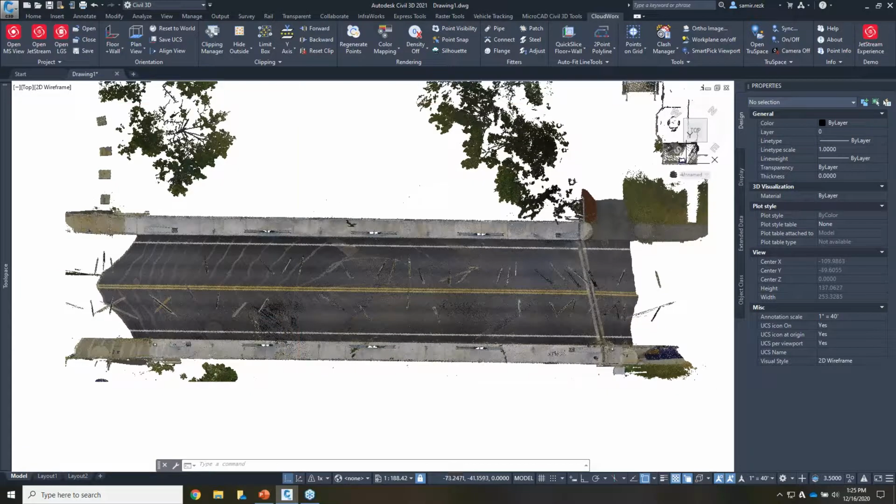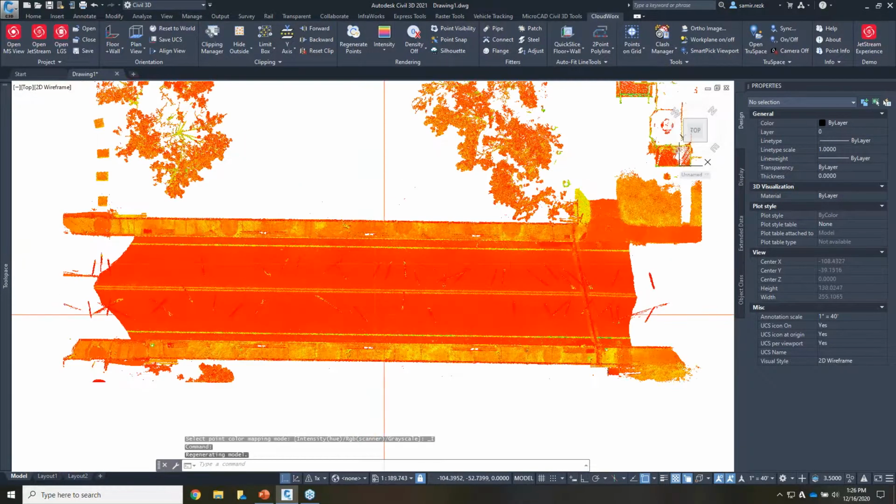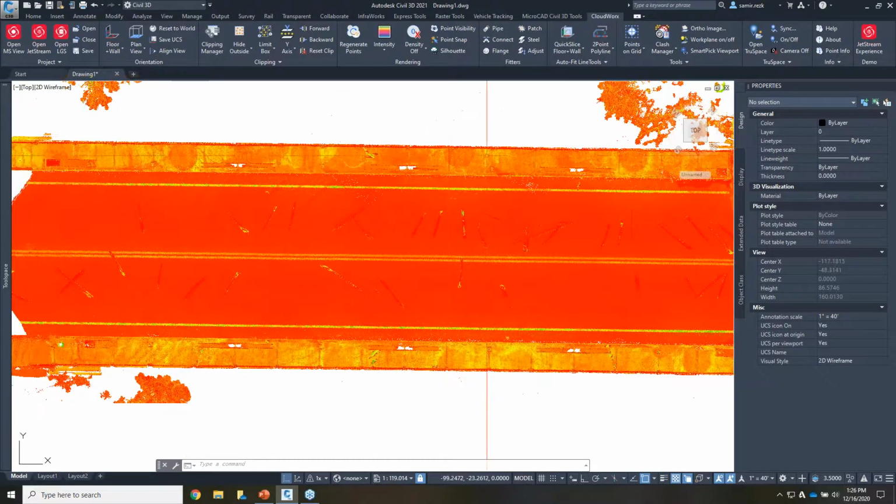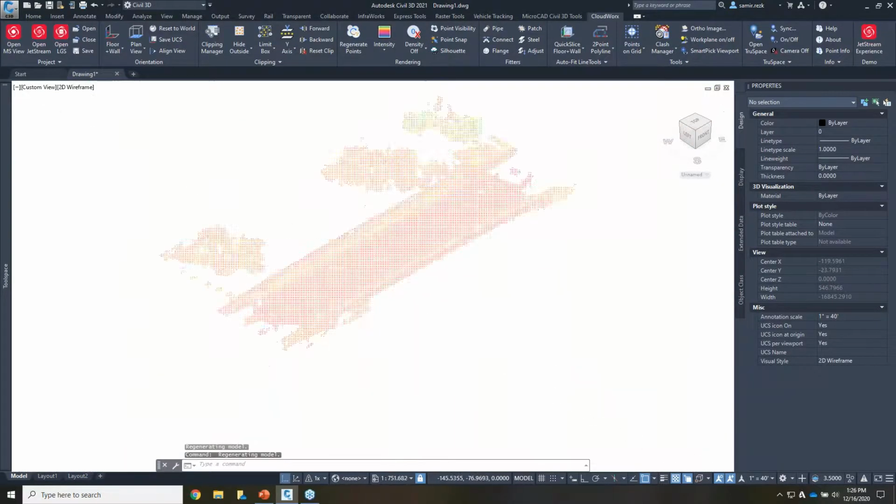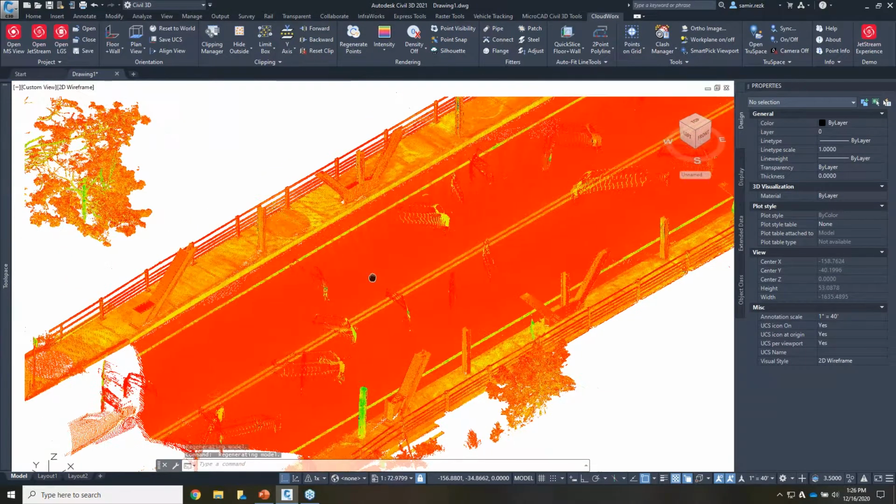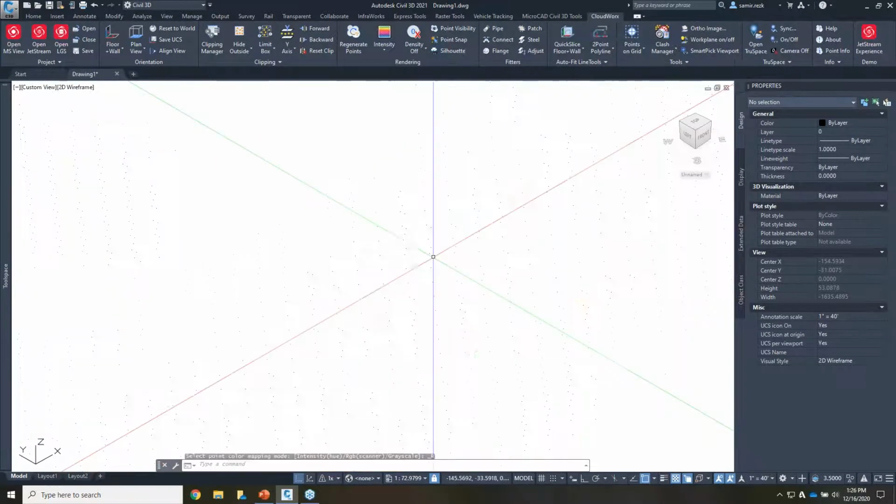This point cloud can be colorized differently. Right now it's true color, but I can also take a look at the intensity of the points, which makes it easy to trace along things. One of the items I want to show you here is tracing the curb lines. From my perspective, that is probably the most important part for a civil engineer.